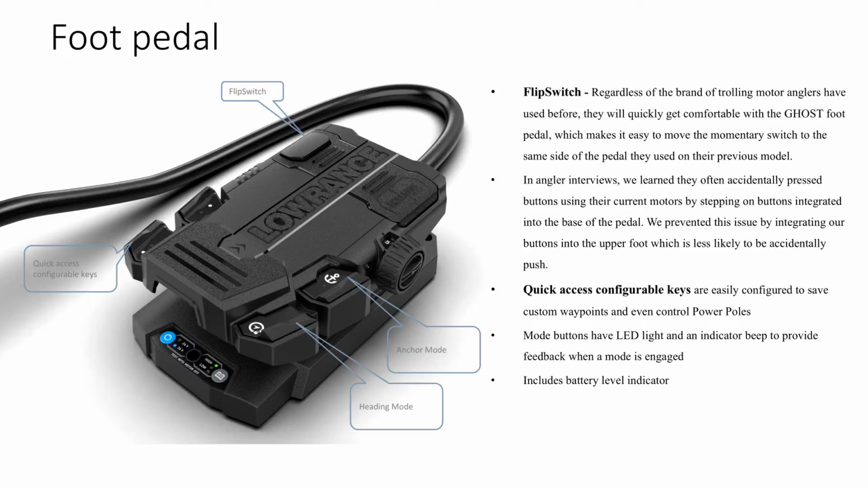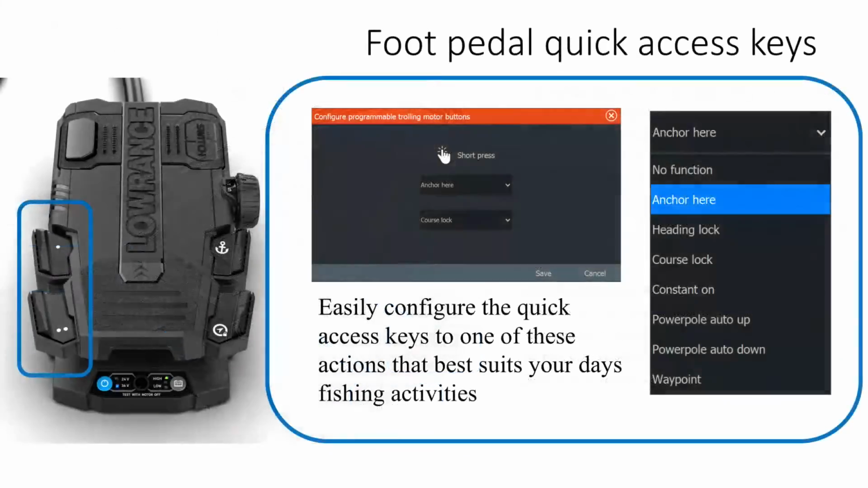Okay, the foot pedal, we spoke about that. We're not going to go into the anchor, heading, your flip switch, depending on which trolling motors you've been using. Some turn one way, some turn the other way. So obviously, whichever way, if you push heel, it turns a certain way. If you push toe, it turns a certain way. You want to have the same feel for the different users.